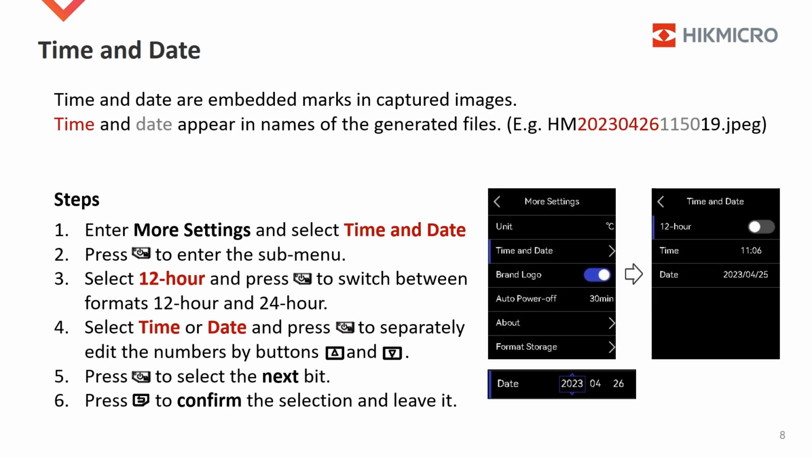The steps to set up the time and date are as following. Enter More Settings and select Time and Date. Press the power button to enter the submenu. Select 12-hour and press the power button to switch between formats 12-hour and 24-hour. Select time or date. Press the power button to individually edit the numbers by the up and down buttons. Press the power button to select the next bit. Press the return button to confirm the selection and leave it.